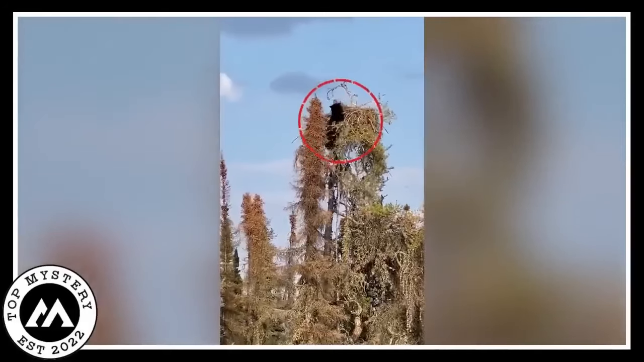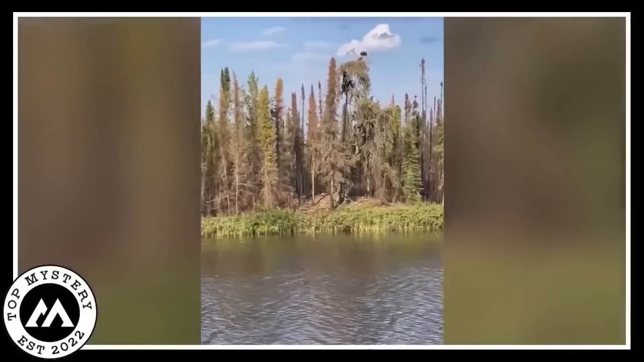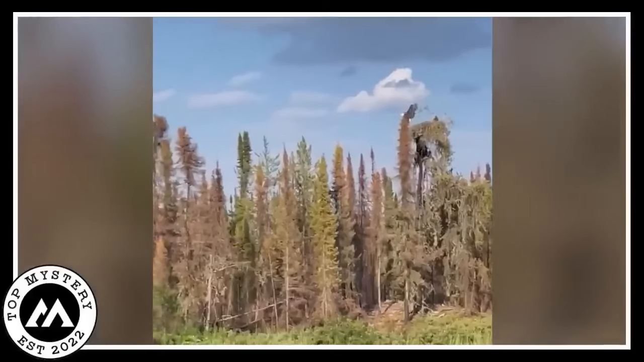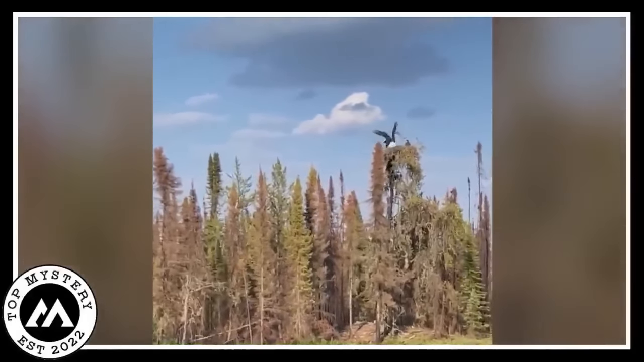Despite valiant efforts, the bear seizes an eaglet, plunging the scene into a heart-wrenching struggle between survival and predation. This captivating moment in the circle of life unfolds against the backdrop of nature's raw intensity.